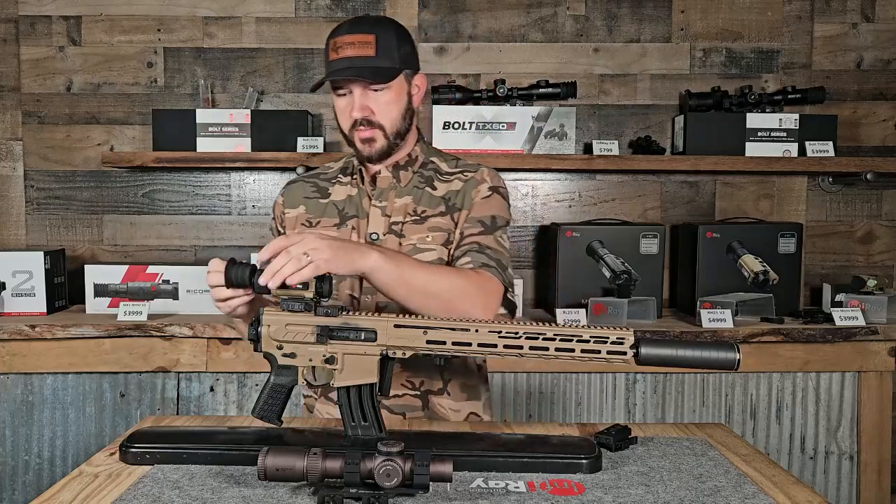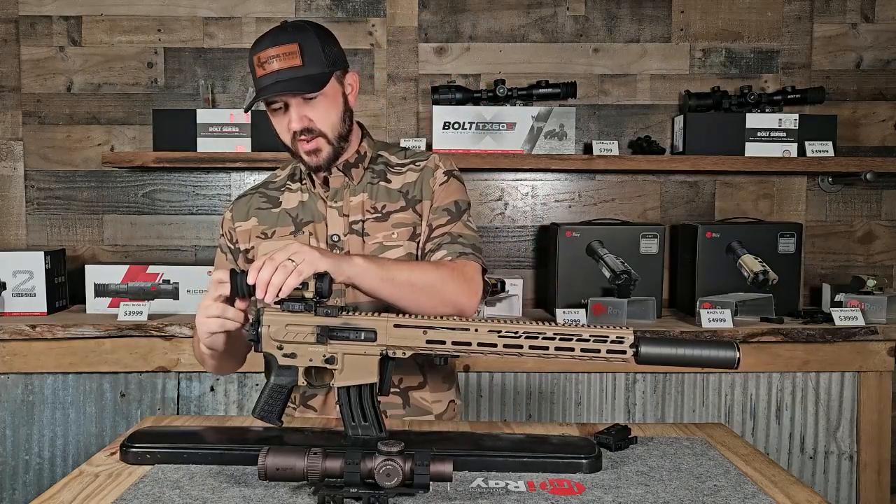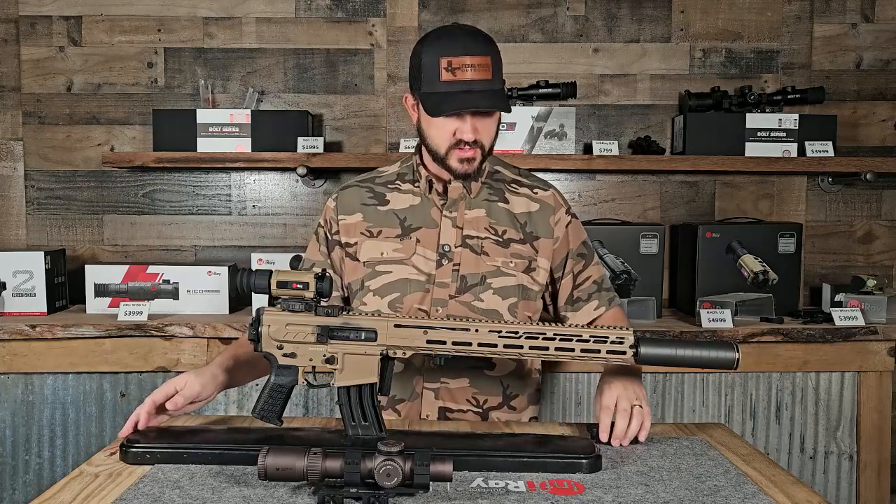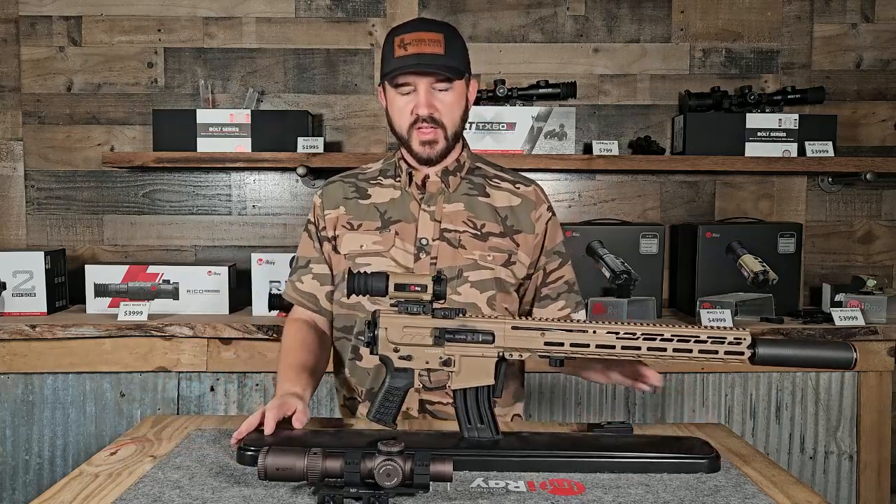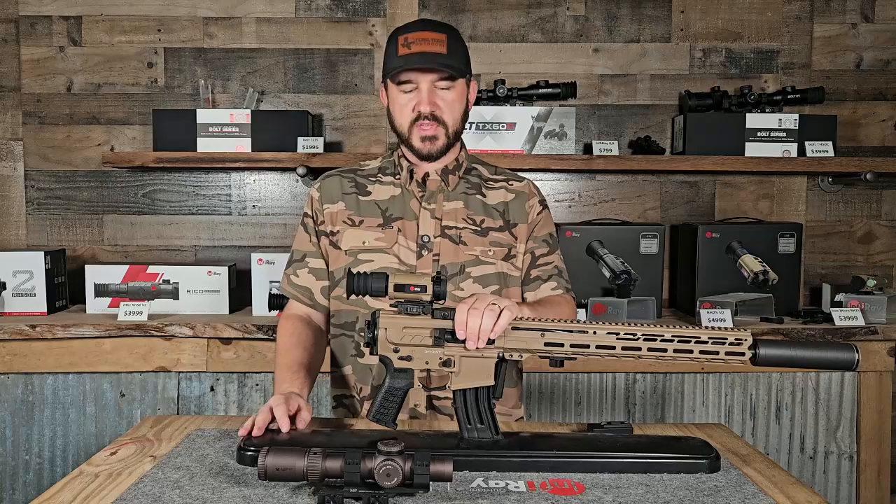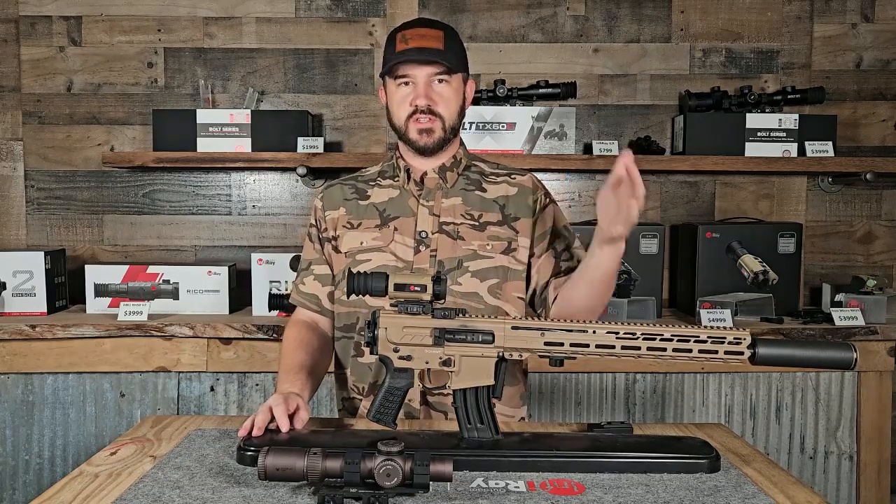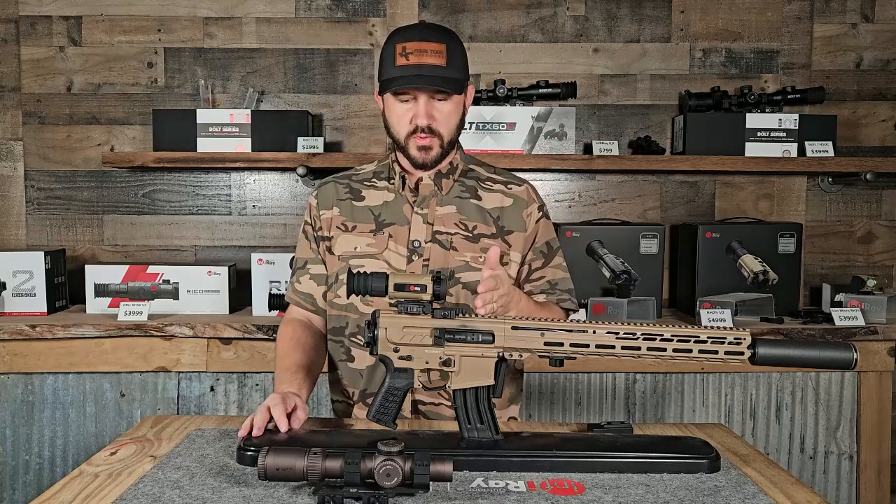So you'd put your eye cup back on there. Some guys run it without it, but I'm gonna tell you right now, with this being such a little small thermal, you probably want to go ahead and just have a little bit of a reminder on there to run this as weapon dedicated. As we mentioned earlier, you are at 1 base, you digitally zoom up to 2, digitally zoom up to 4, and then it cycles back to 1.